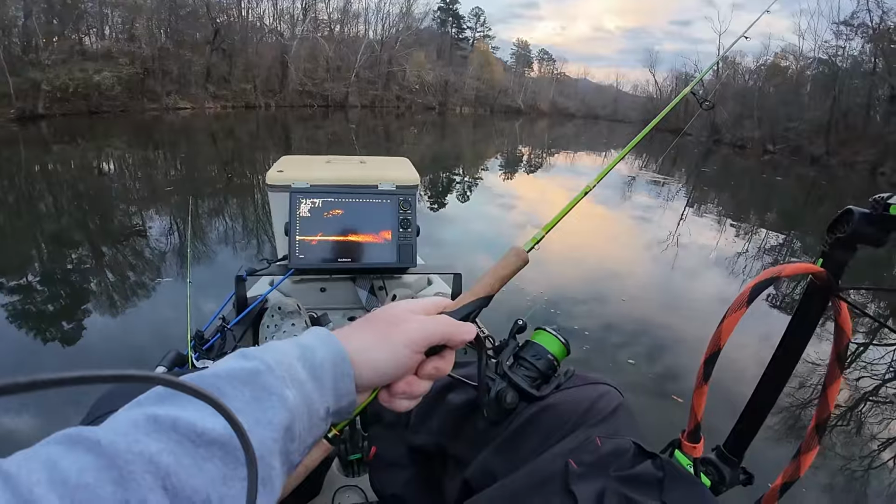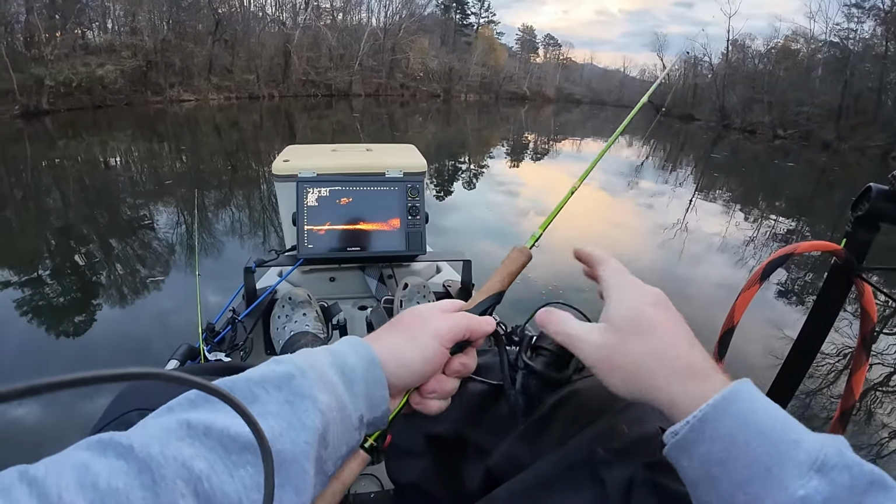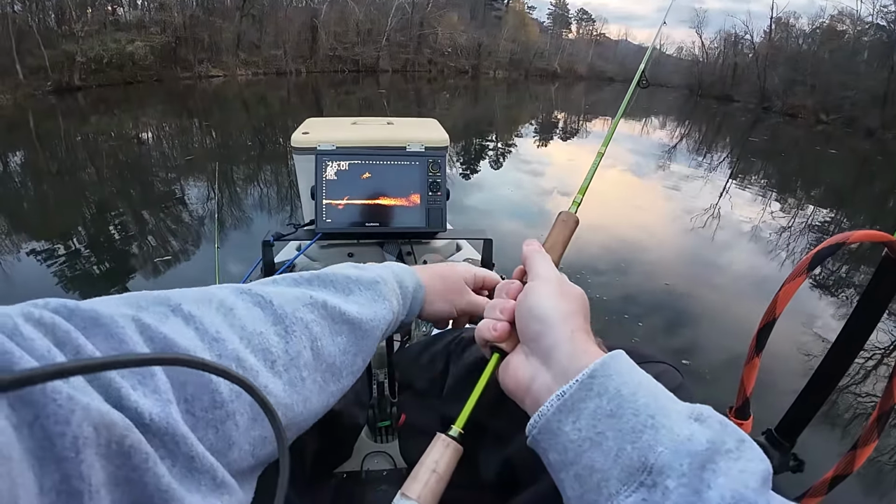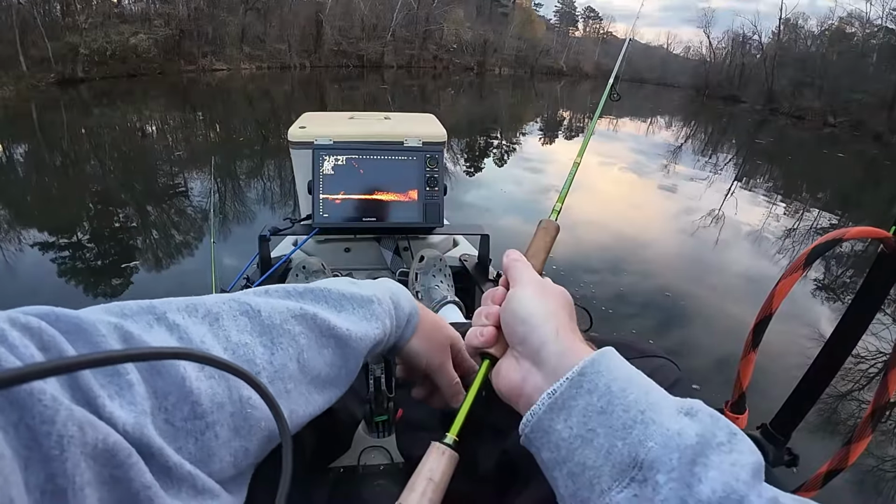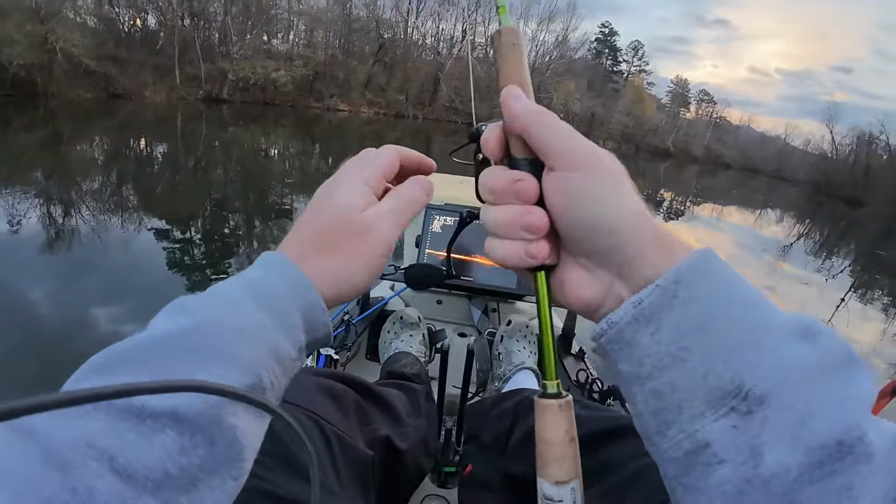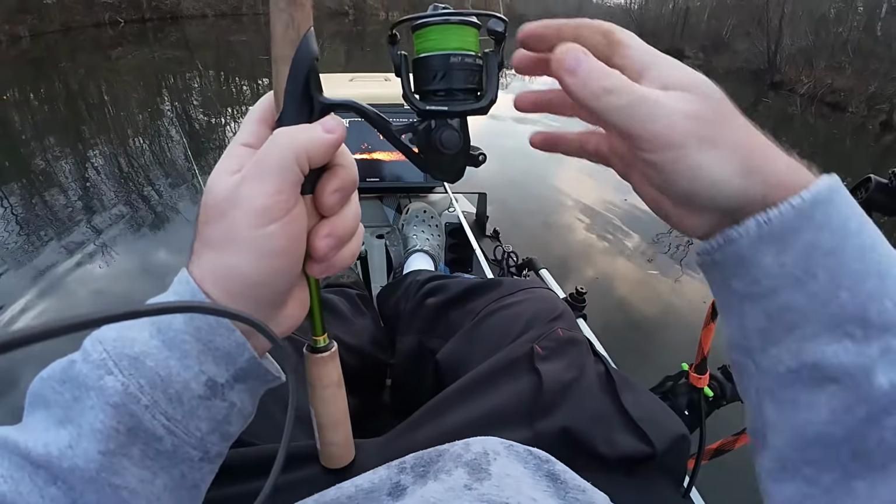Even though I could have probably went and... They're going away now. They're moving quite a bit. Oh, they're chasing. I don't know, there might be bluegill. Either the little beady ones.